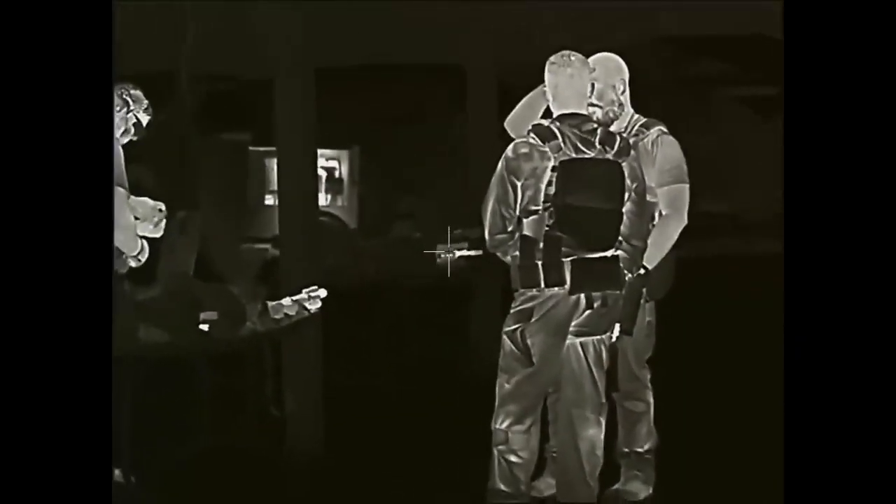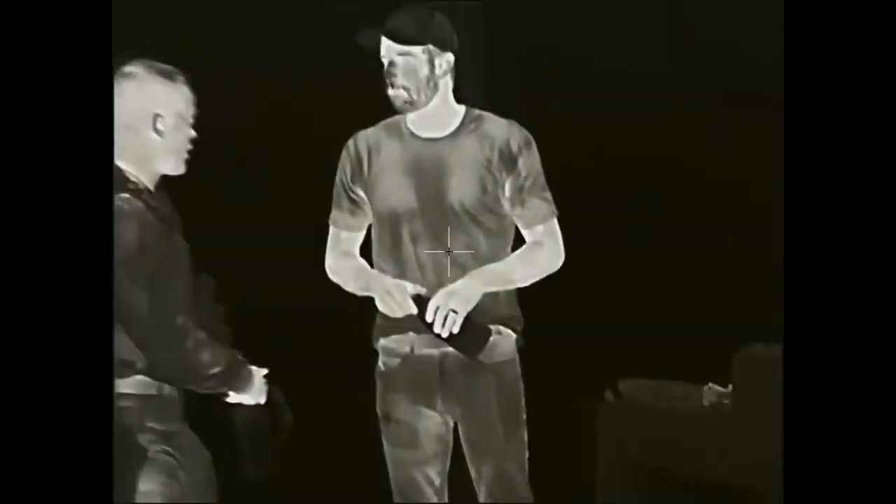Now I was at the TNVC Night Fighter 101 class and just had it out, kind of doing some initial testing with it. And these guys are just loading up, getting ready for the next event. But you can see the detail, I mean, showing up the forms. And of course, this is fairly close range, but it does give you an idea of the clarity and the resolution. And guys, it's really easy to pick it up.